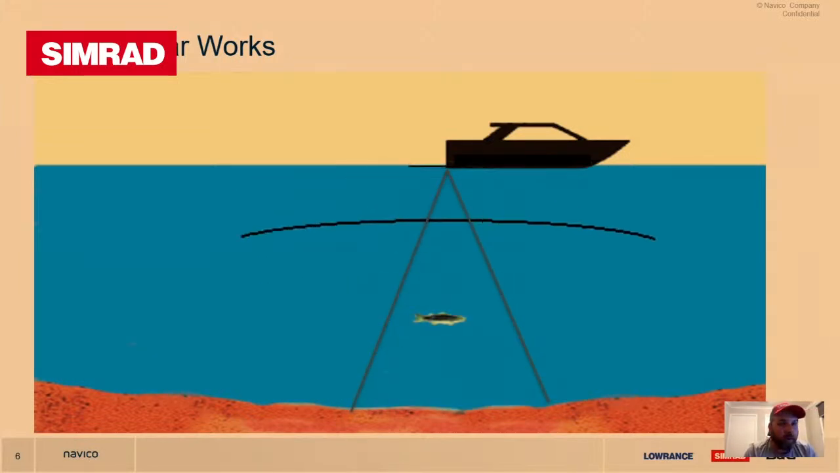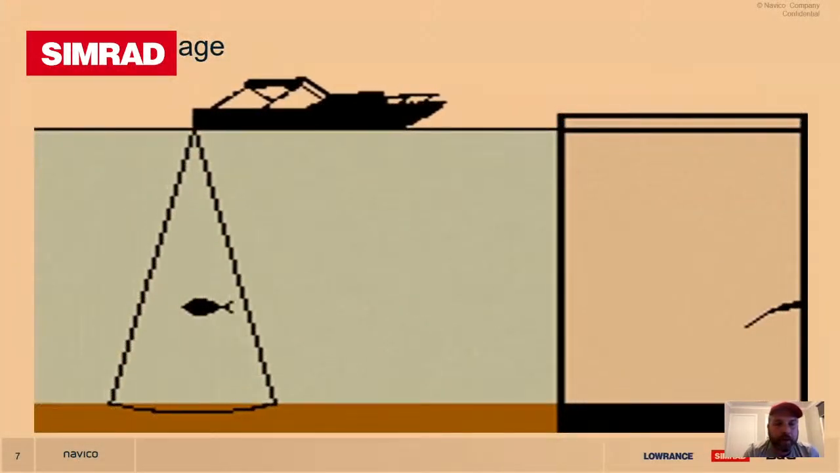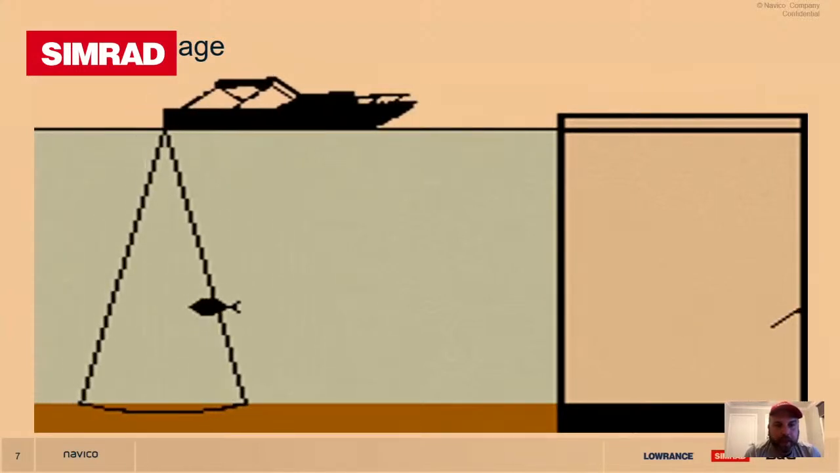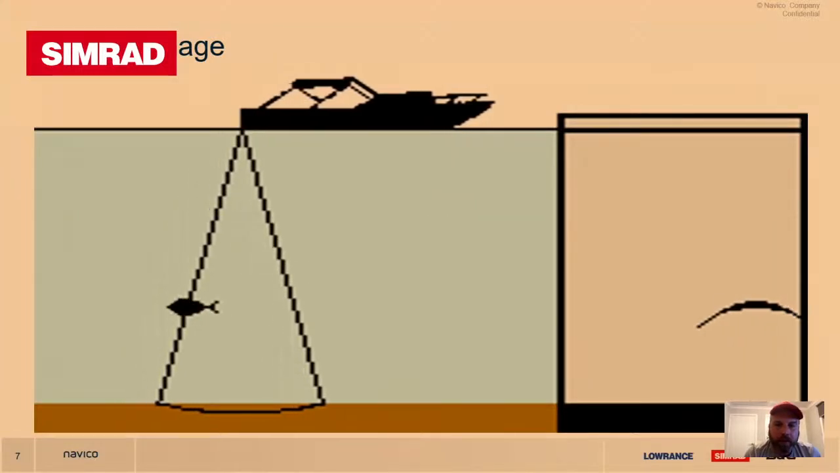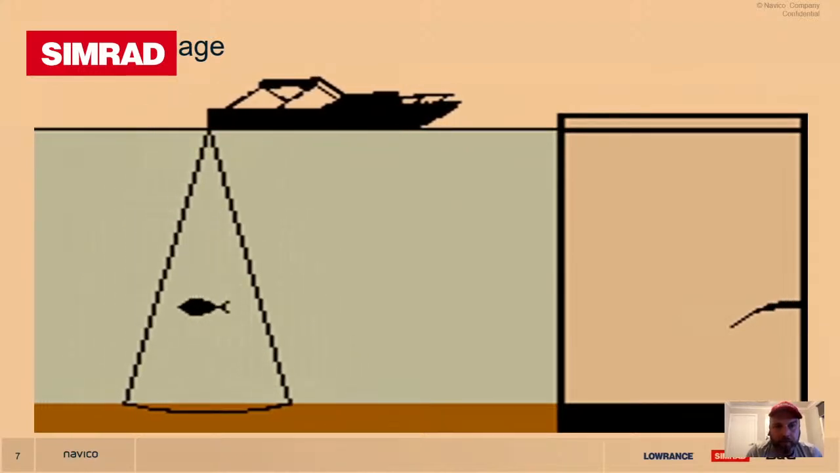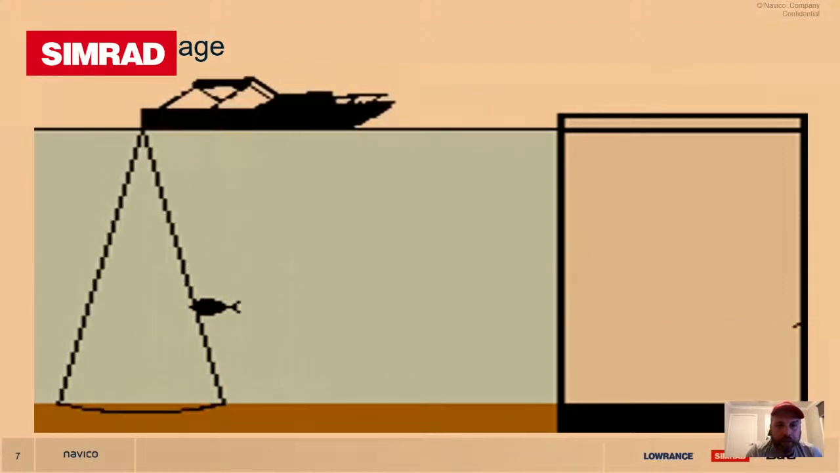We've got a little bit more. When you're looking at your screen, we all love to see this nice, beautiful boomerang that represents a fish arch. So as that fish enters the cone, we see quite a weak, narrow return. As it goes into the center of the beam, it gets thicker, and as it exits our cone beam, it goes narrow again. So that's how the arch is painted.